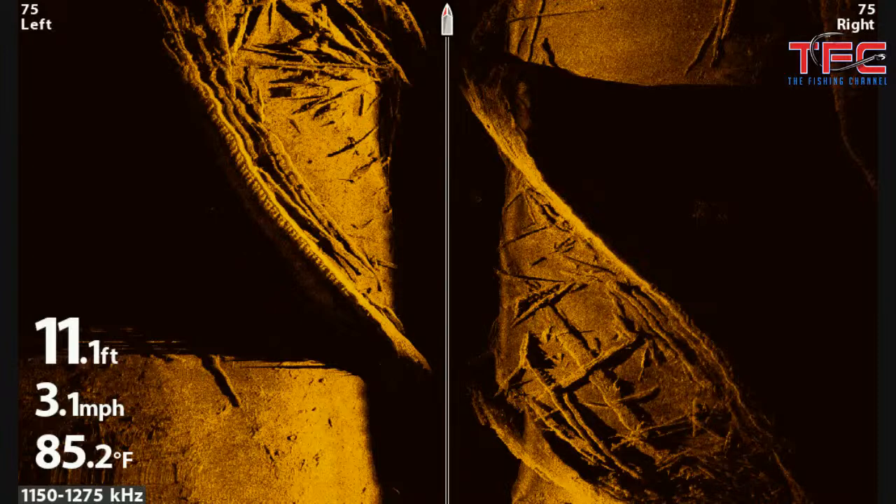Now, Kevin, I have a question. There's a black stripe, obviously, in the middle of the screen, and then kind of a void area to either side of that black stripe, and then there's an image on either side.